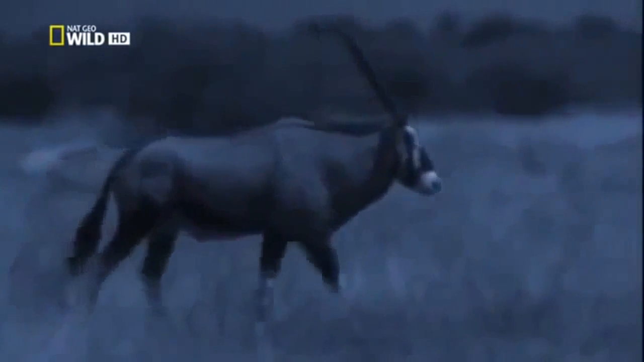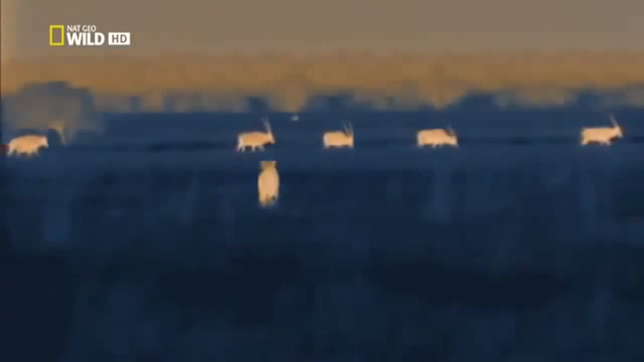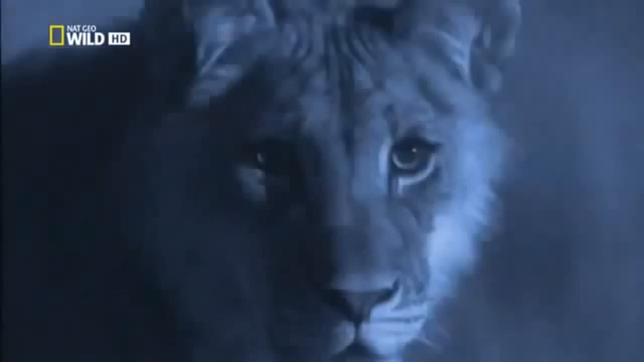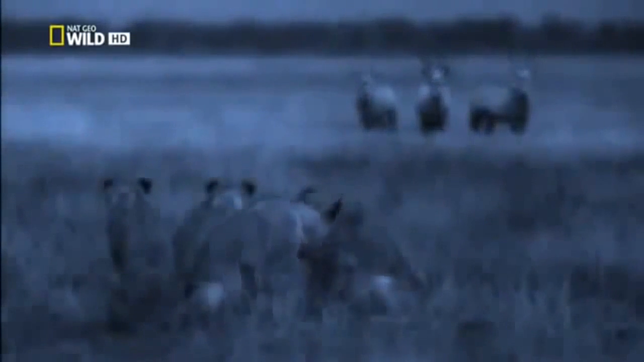The family arrives at a small herd of oryx. These cubs have barely begun to find out which animals they can eat or even what they look like. They approach to get a better view. This could be their first chance of some real action. The antelope are almost as curious as the cubs. The mother knows the cubs are distracting the oryx. She quietly lies down out of sight.